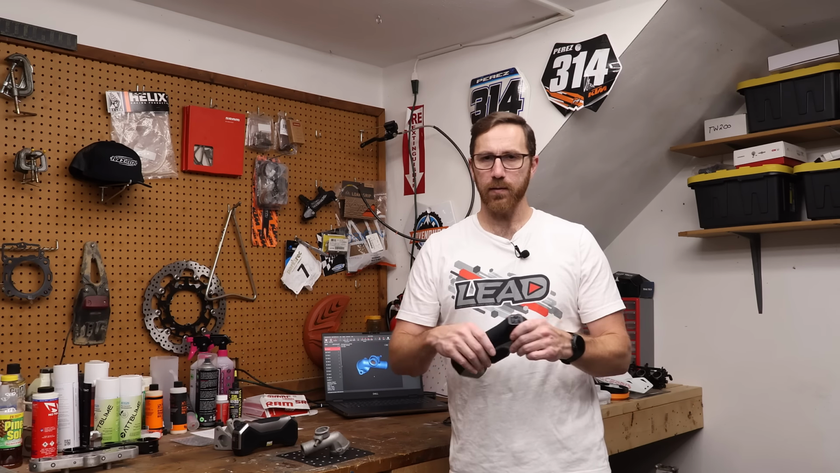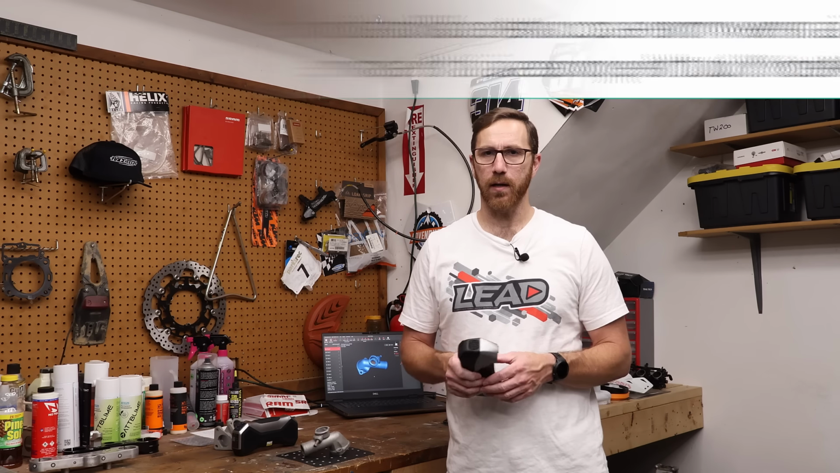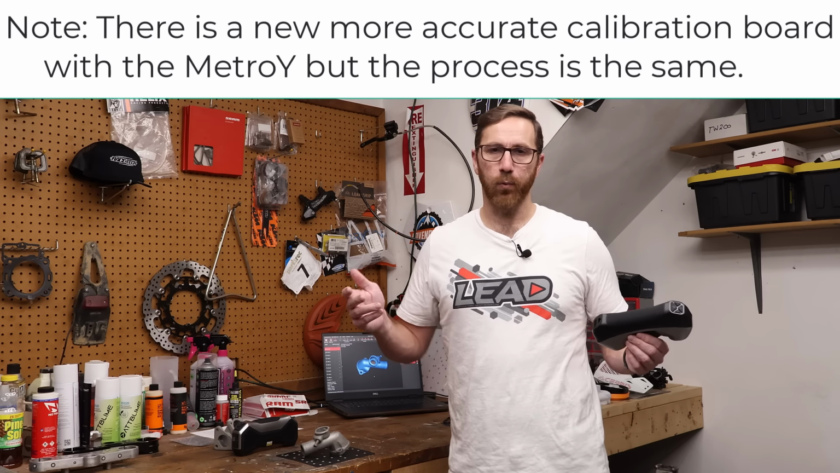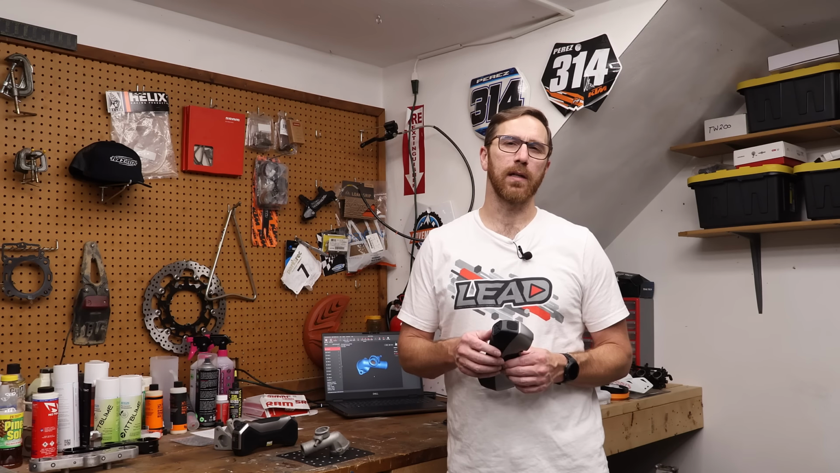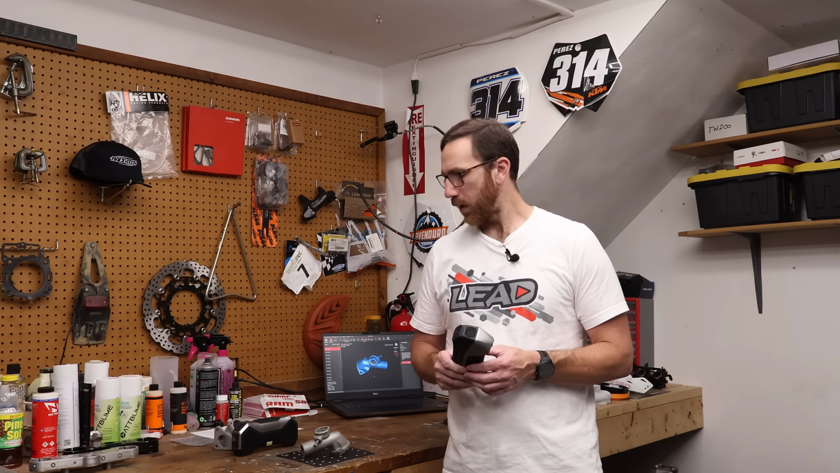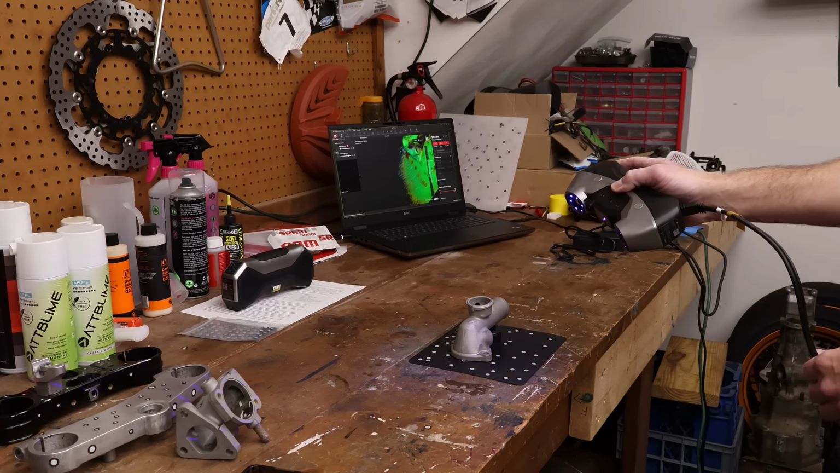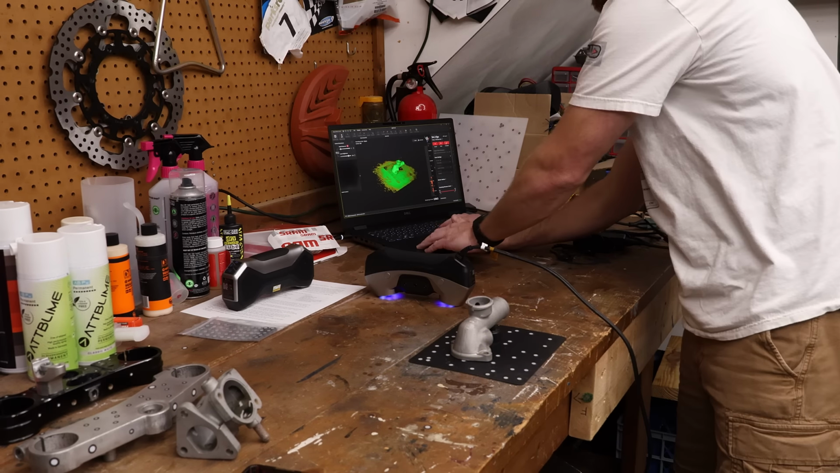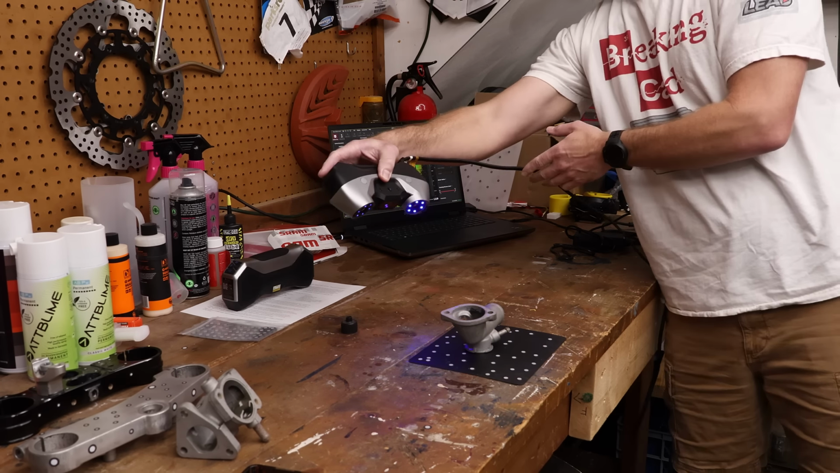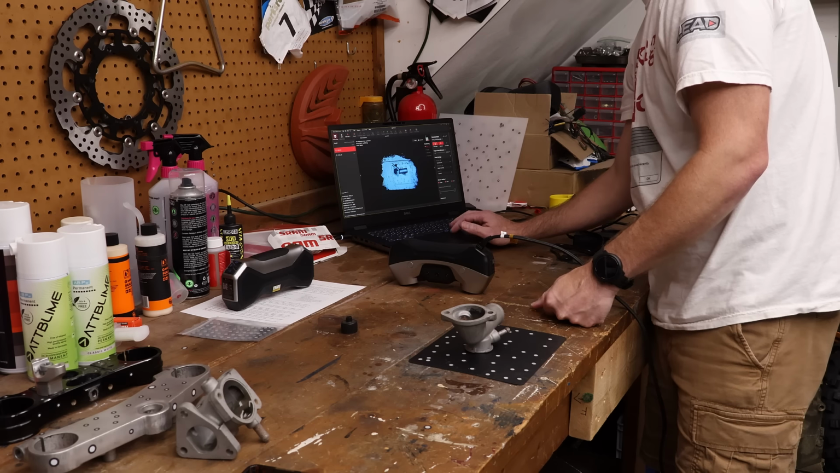Other impressions that I have: calibration was fine, no real big issues there. It calibrates just like the MetroX does, and getting up and running was the same as the MetroX. There wasn't really any nuanced difference. I did try this on several different parts. I've got some sandblasted aluminum parts, thermostat housings from, I believe, a first gen 4G63, and I did pretty well scanning these. I tried a couple of different modes: the parallel, cross line, and the single line.